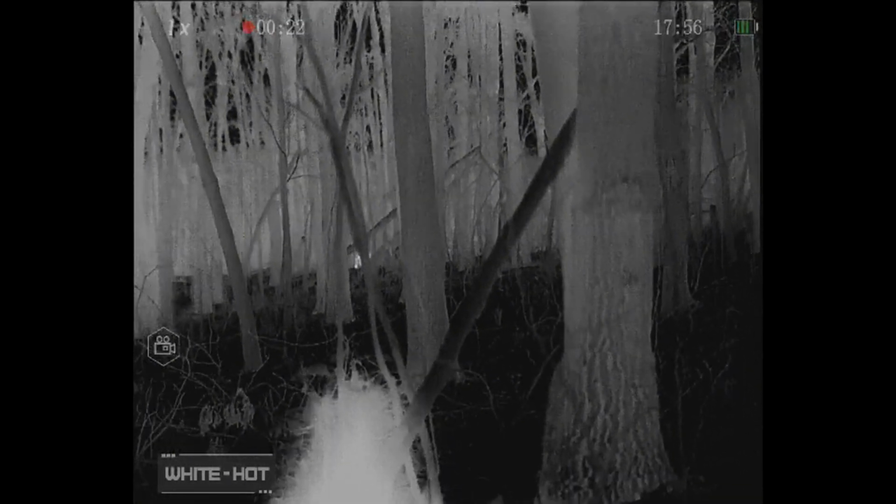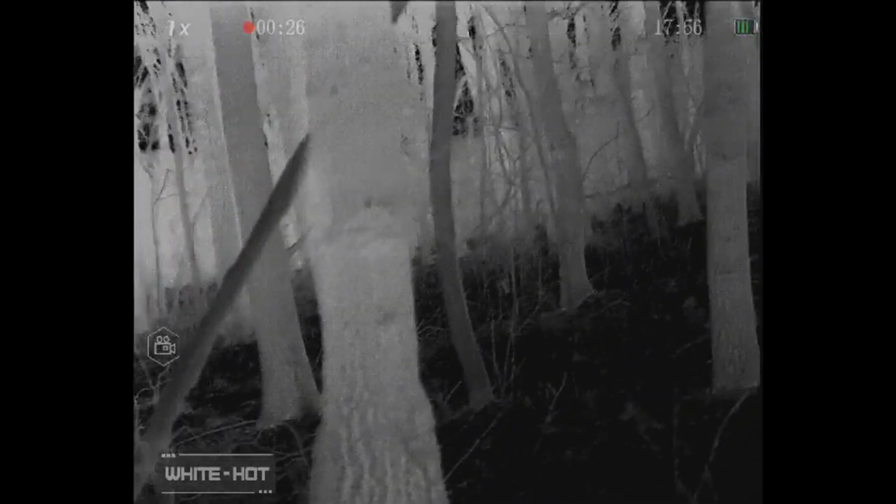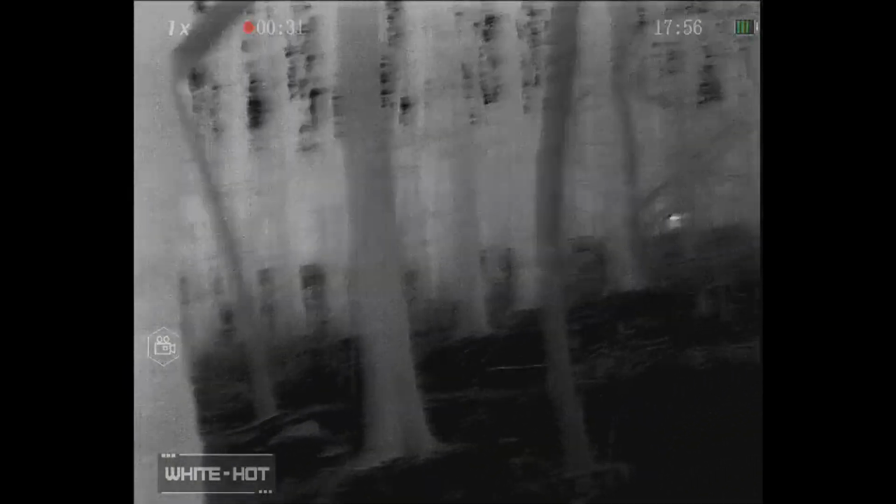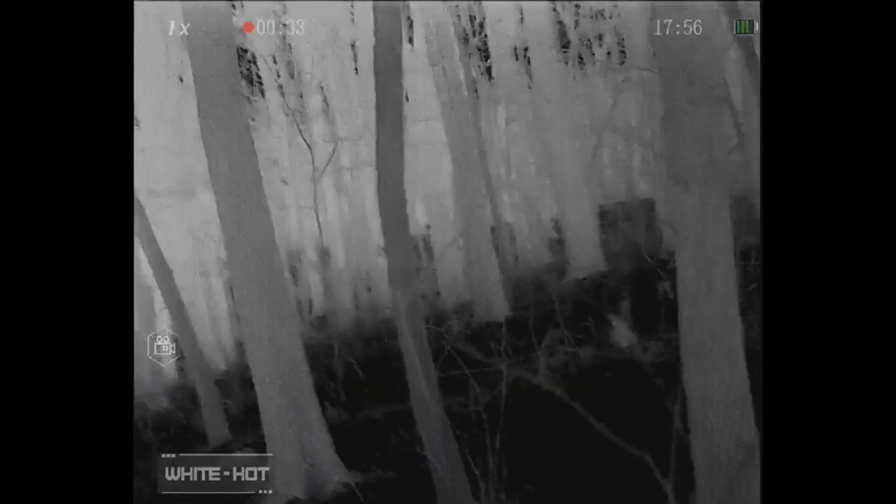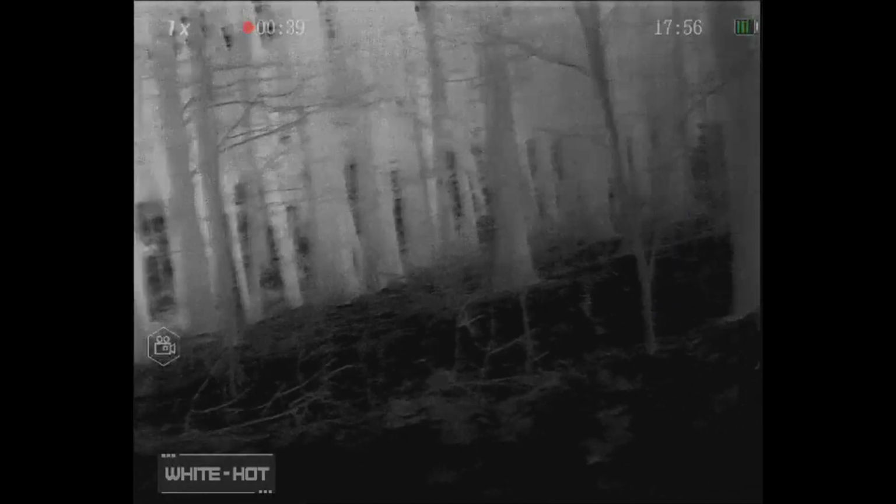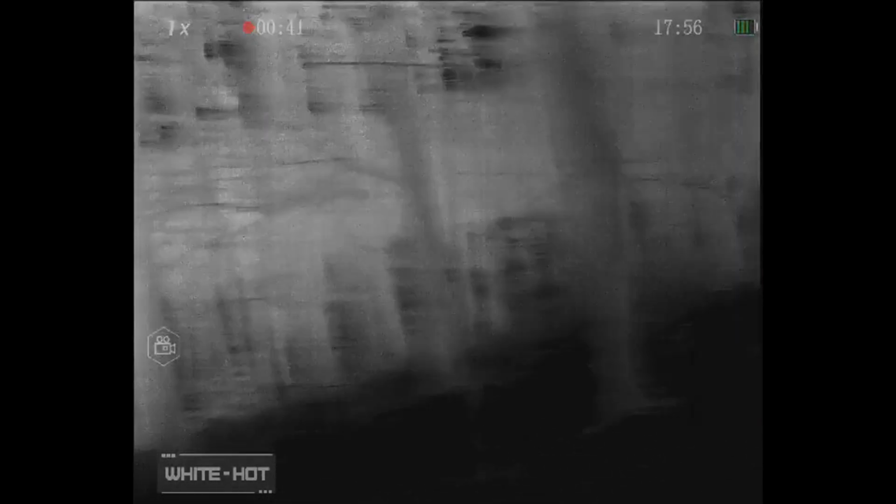All right, at this point, you can see I'm lasing them. I'm using my IR laser to orient my assault team on them. I am lucky that they were not using NODs at this point, or that would have foiled us. But I did laze just so my assault team knew exactly our orientation and if anything happened, where to direct their fires. And we're creepy crawling around.